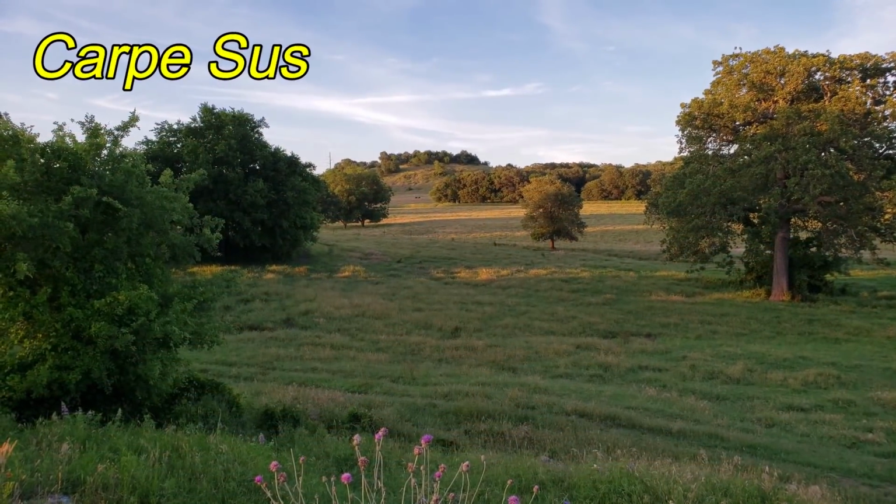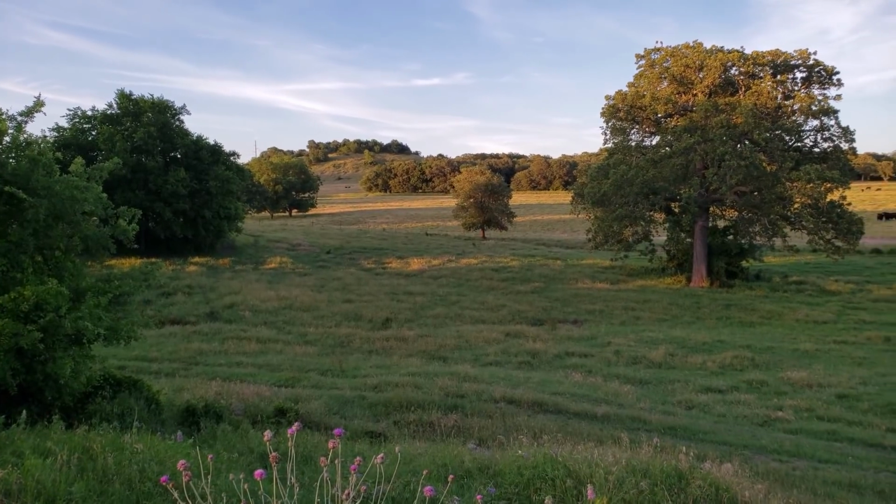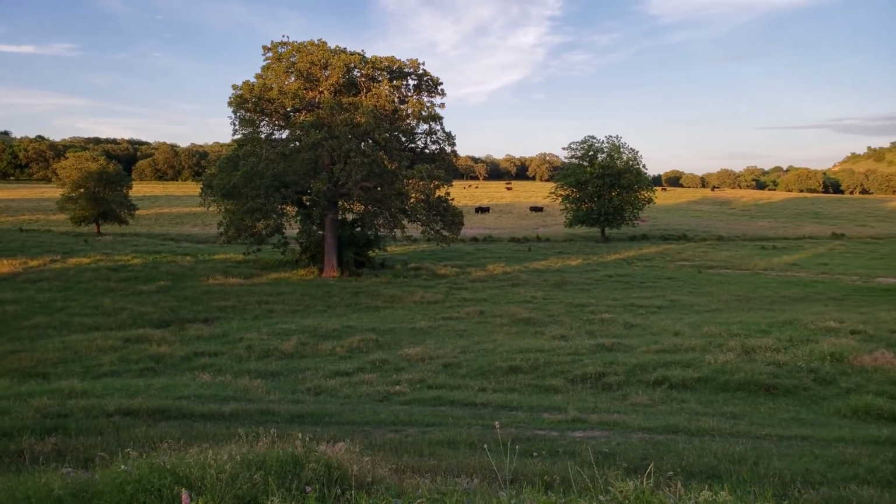Carpe Jesus. When hunting up in North Texas, returning to a field where I'd had good success several times in the past. It's planted in winter wheat. This is where I was expecting to see the hogs, and the first hog indeed was there out by the cattle.